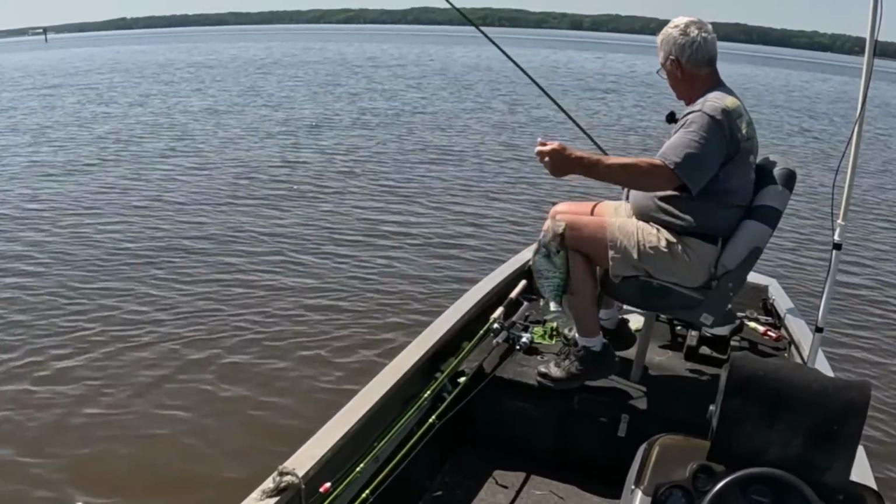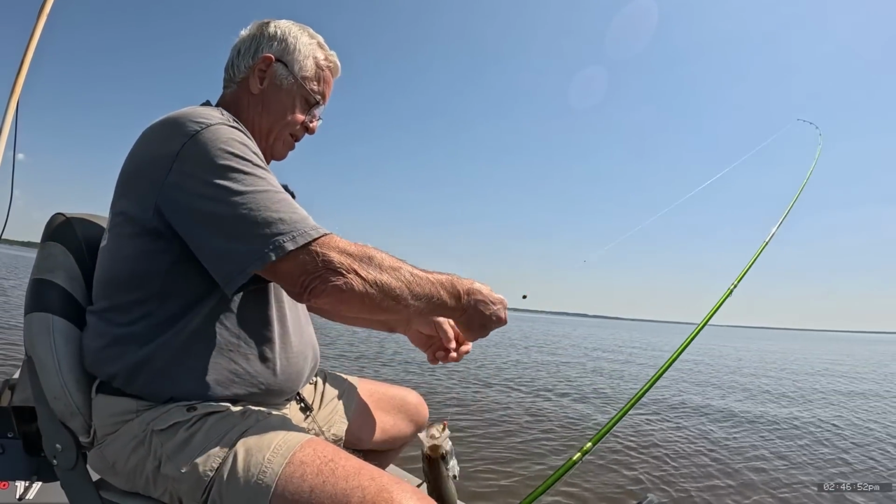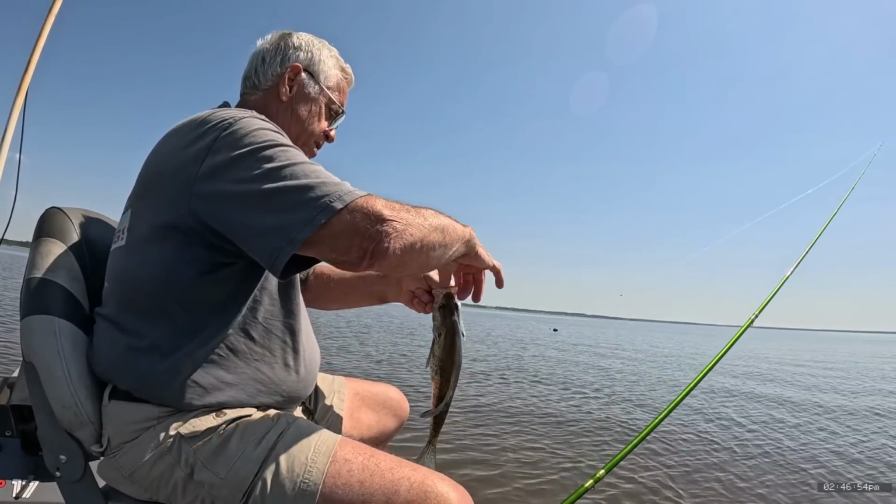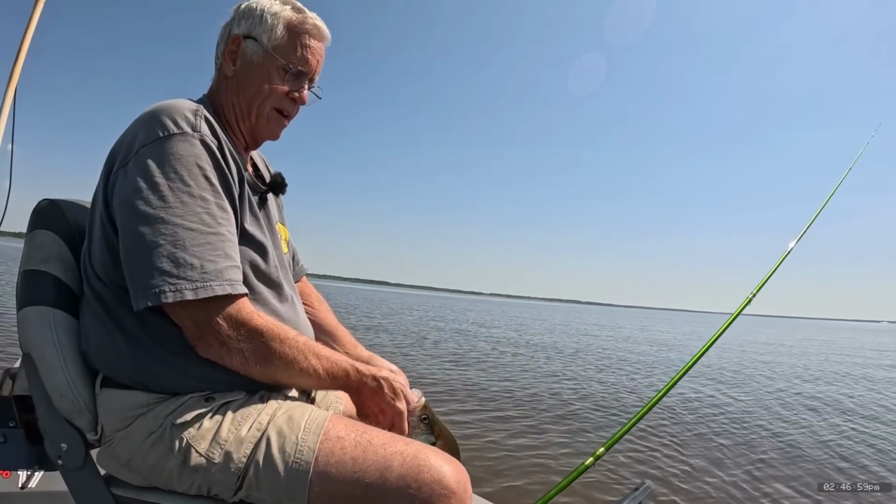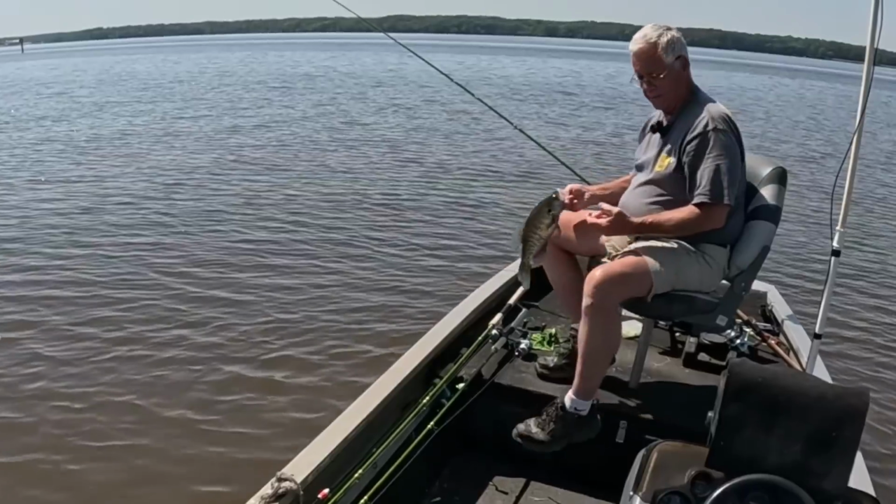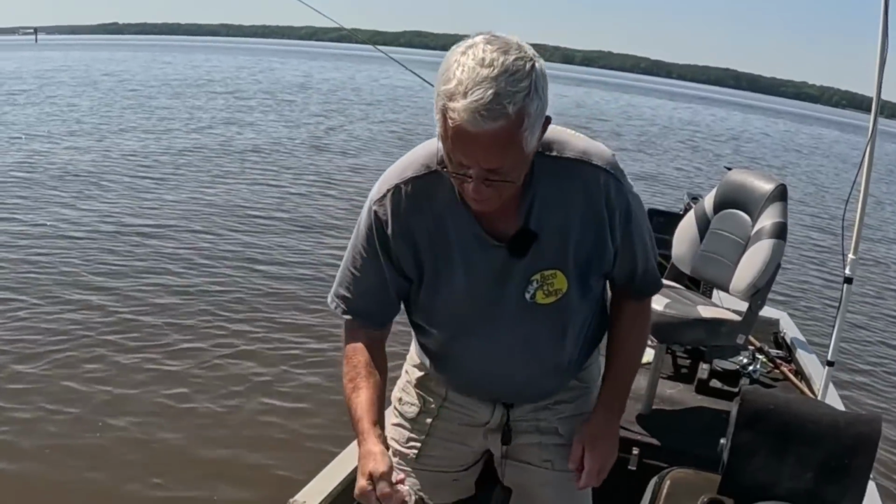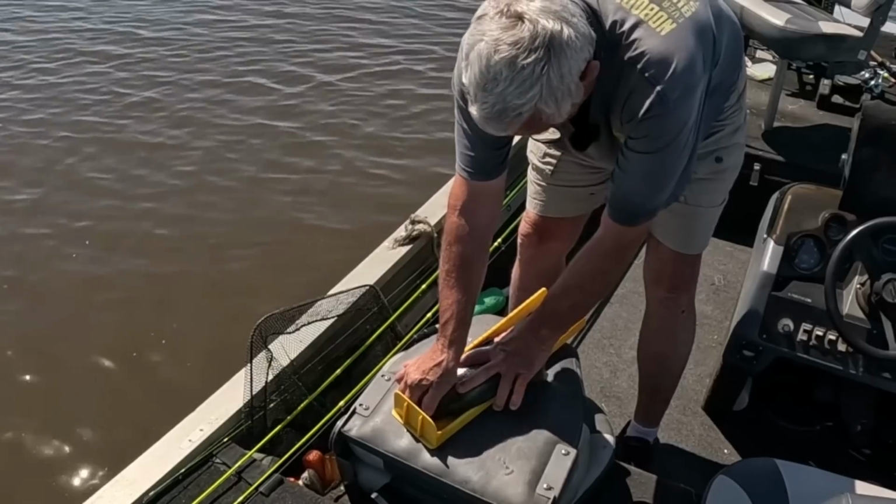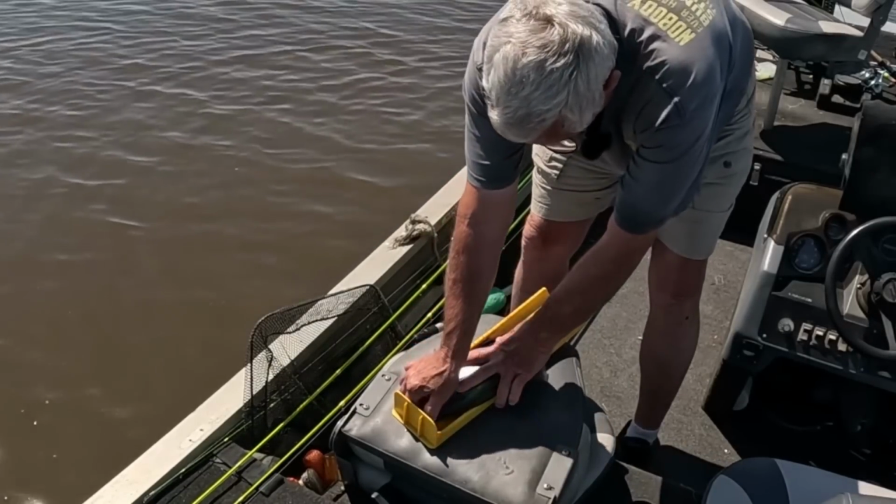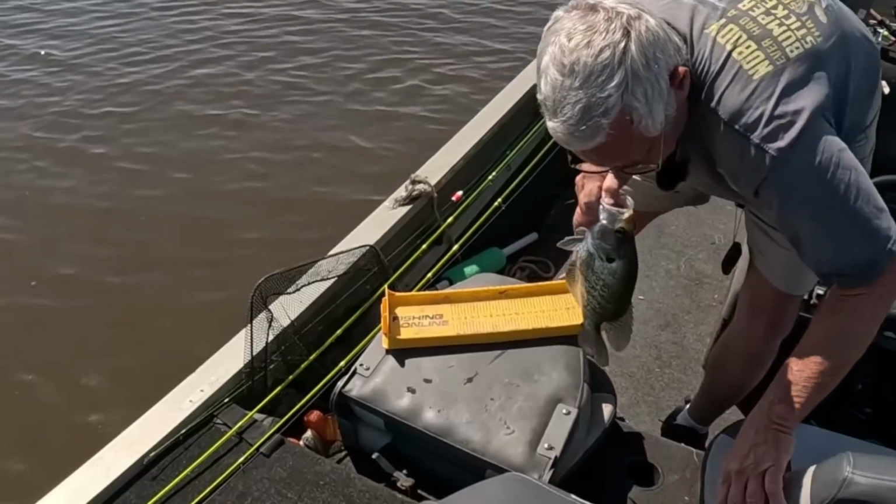Good Lord, the size of that thing. Man, look at the size of that dang fish. That's one of them old big tuxedos right there. Ah, man, look at that thing. That crazy or what? Old big dang tuxedo right there. That fish is 14 1/2, 14 3/4. Almost 15 inches, to be honest with you. We caught him at 14 3/4.